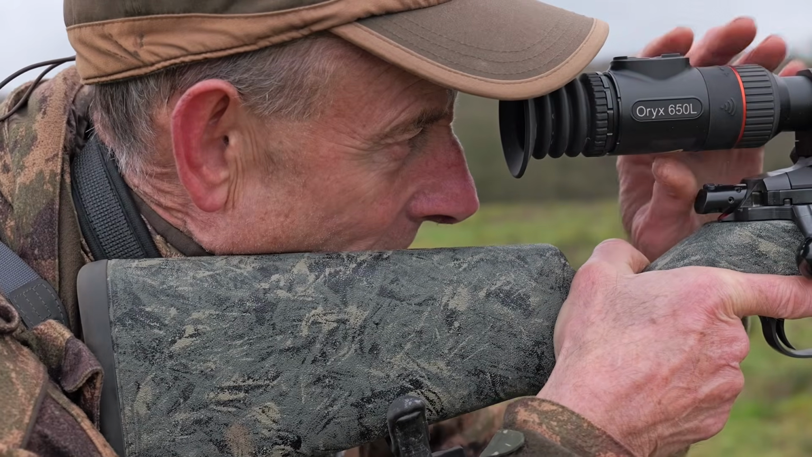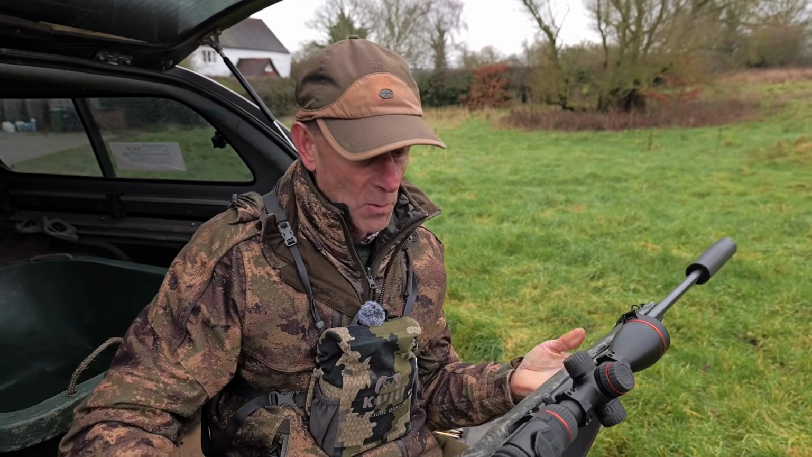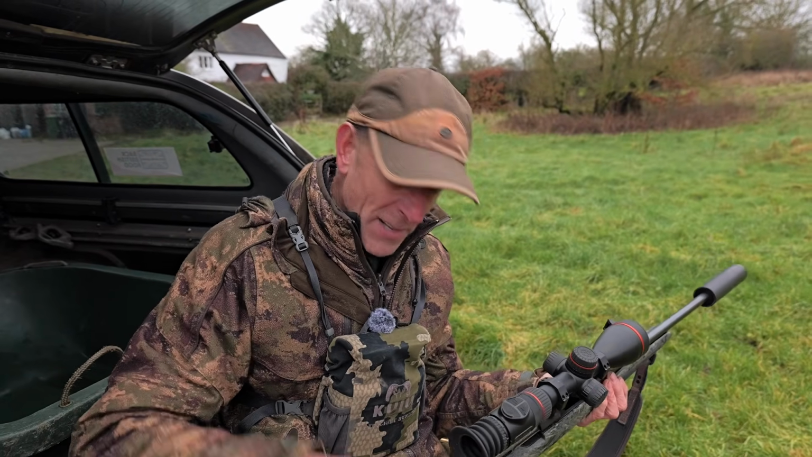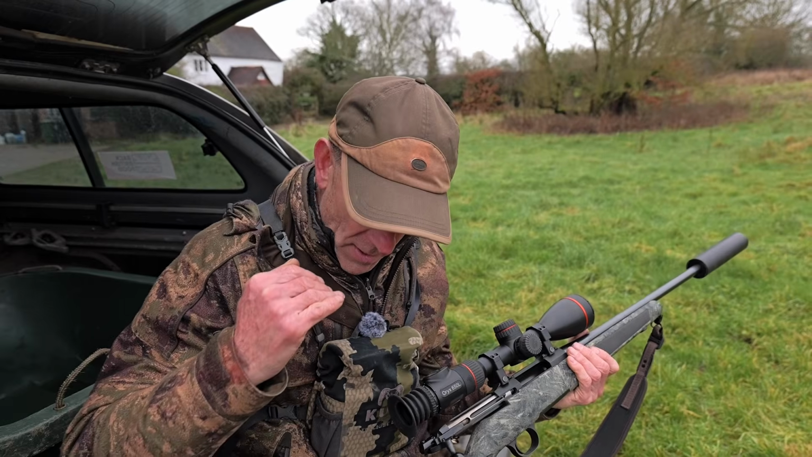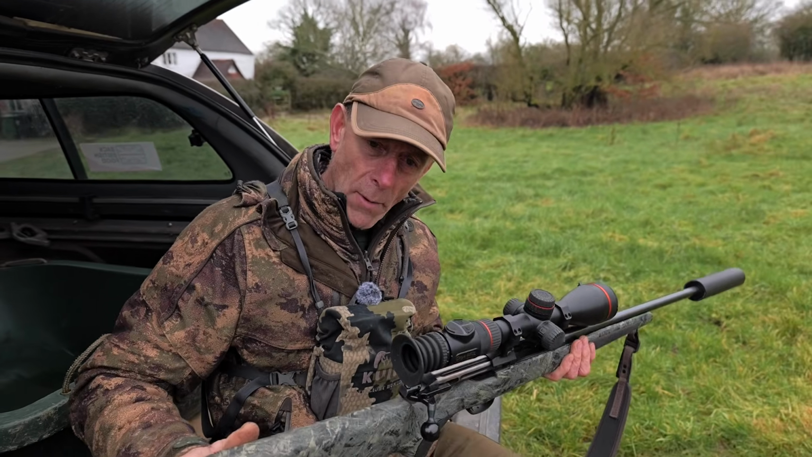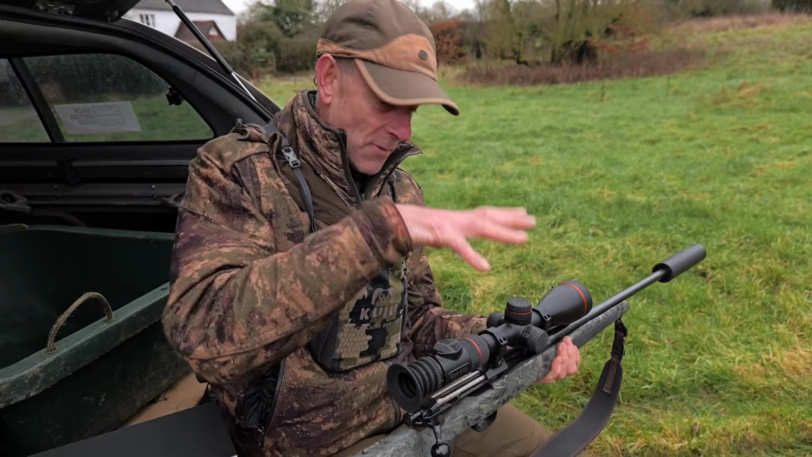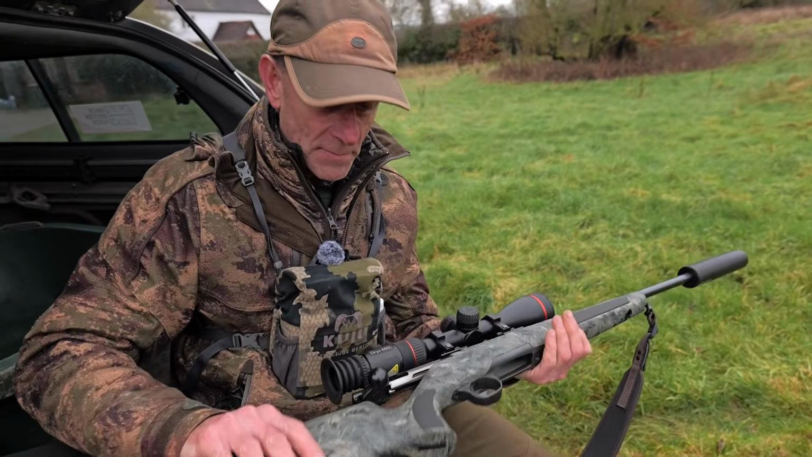One of the smoothest straight pull rifles you can get. Synthetic Stalking is just a very, very nice rifle. These start around about £3,000, so once again it's a premium rifle, it's a premium product, so I'm expecting a lot from it. Shoots beautifully as well, so we have got a premium product on a premium rifle as well.